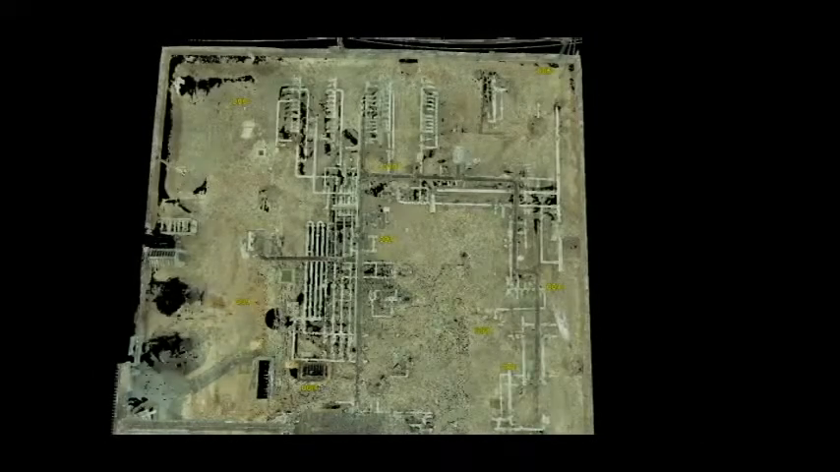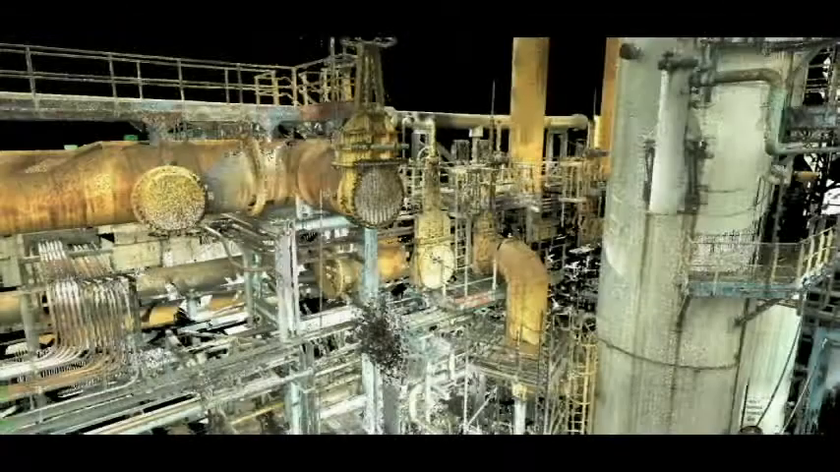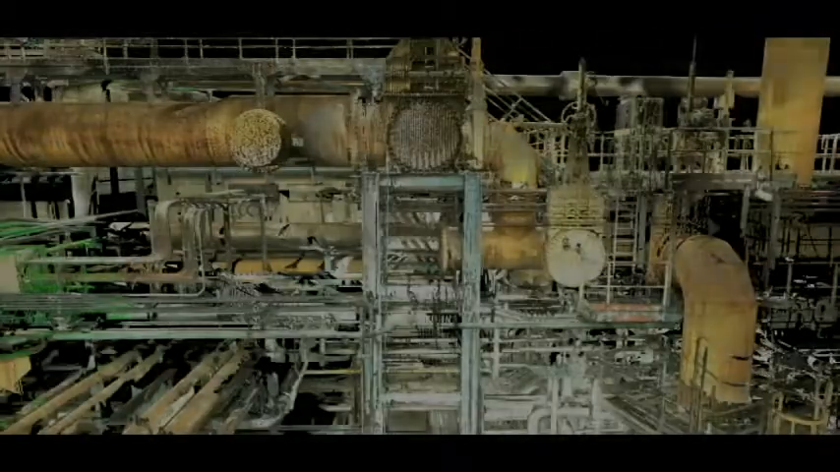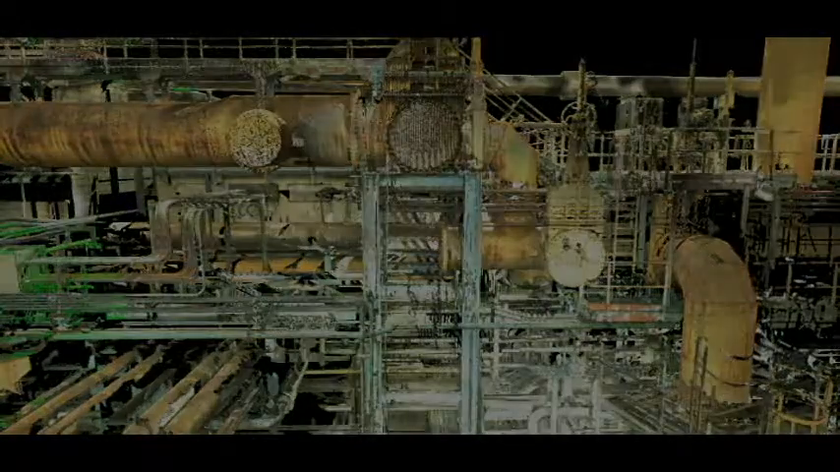As opposed to traditional methods, when the client receives the deliverables, they are ready to begin their work immediately versus having to go back to the office after taking field measurements and still needing to create their model before beginning their work. One bit of advice: the sooner that laser scanning is used in construction or renovation projects, the more value the client will receive.